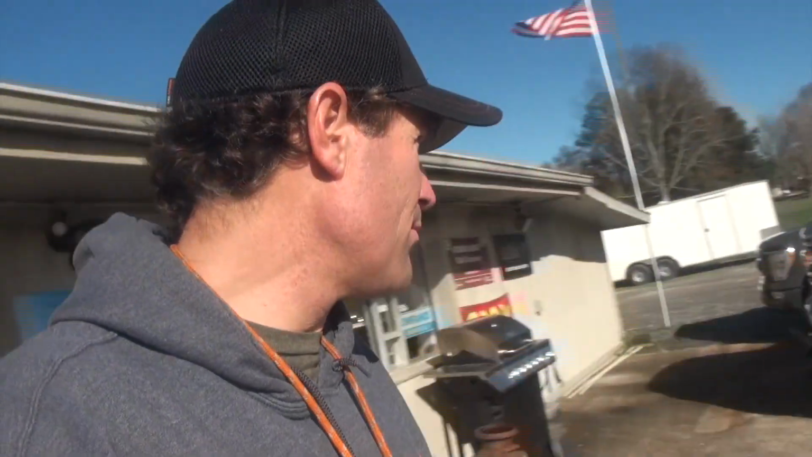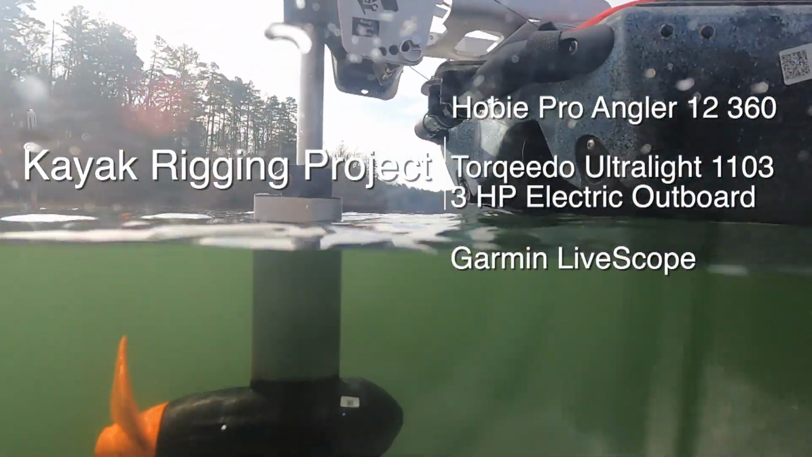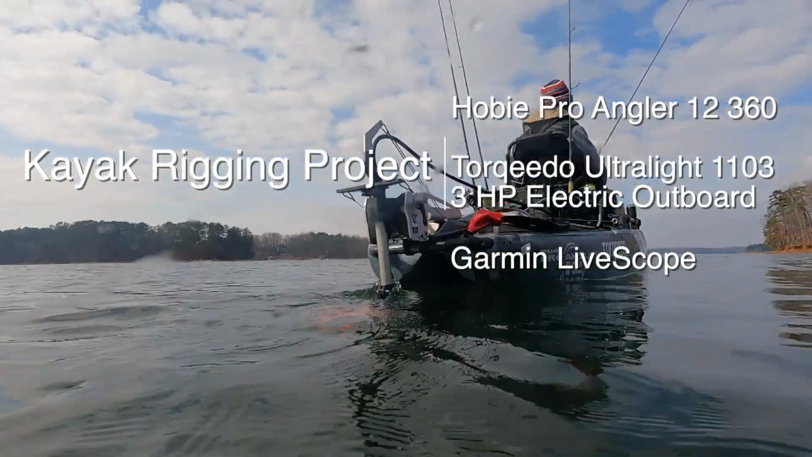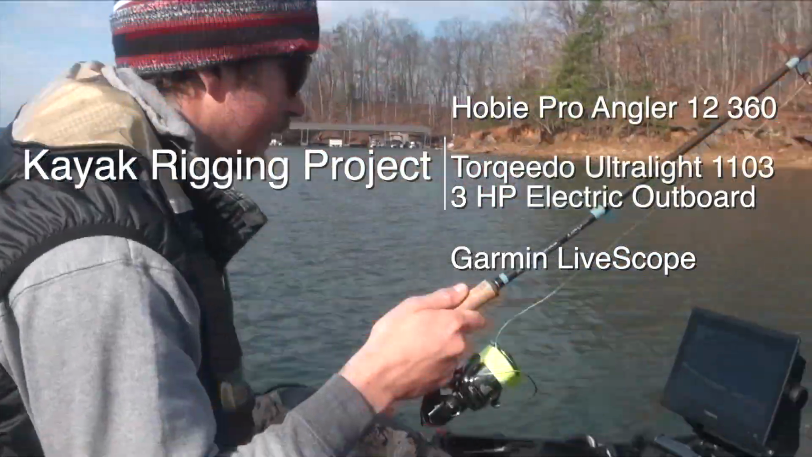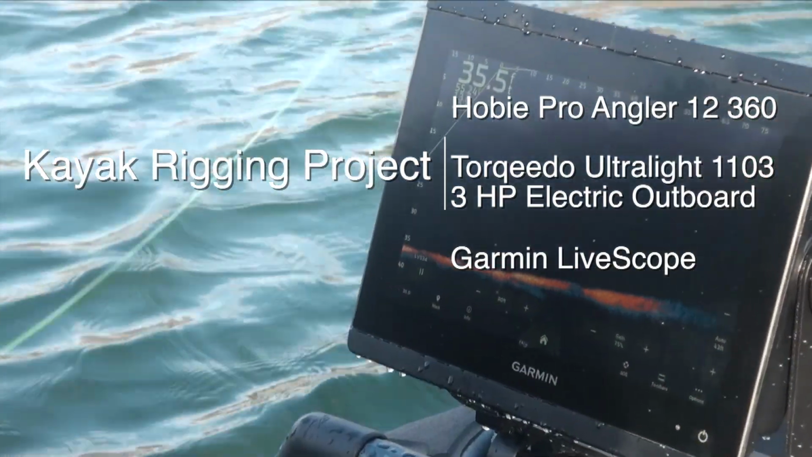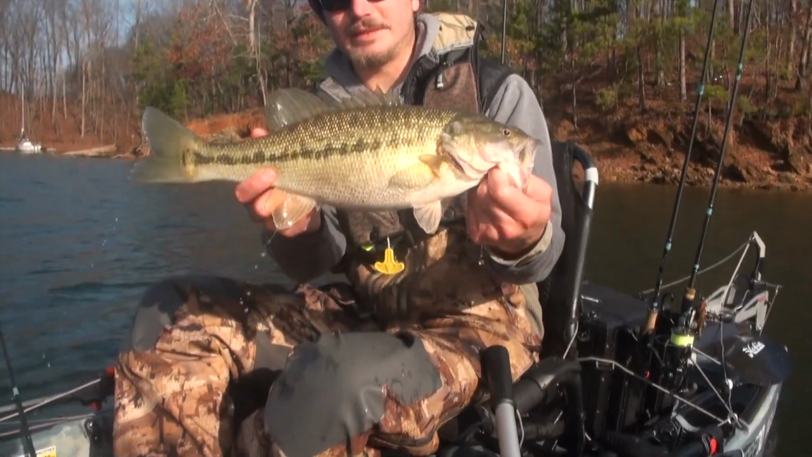Hey folks, today I'm in Oakwood, Georgia, and we're at Atlanta Kayak Company. We're gonna go in and meet Tom and Paul that work here, and we're gonna turn some wrenches. We're gonna rig up a Hobie Pro Angler 14, I think, with the Torqeedo Ultralight, and put some electronics on it, and then eventually get out on the water. I think we're gonna get out there on Lake Lanier for some spotted bass, but let's go in and meet the guys.